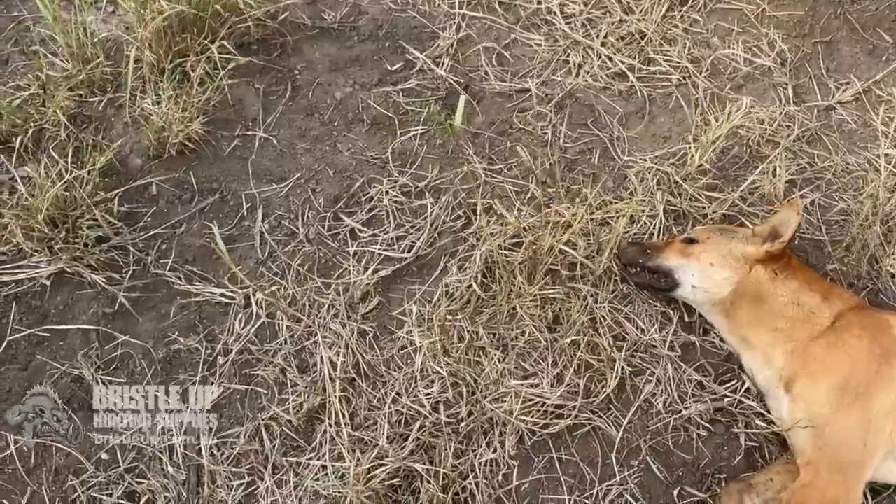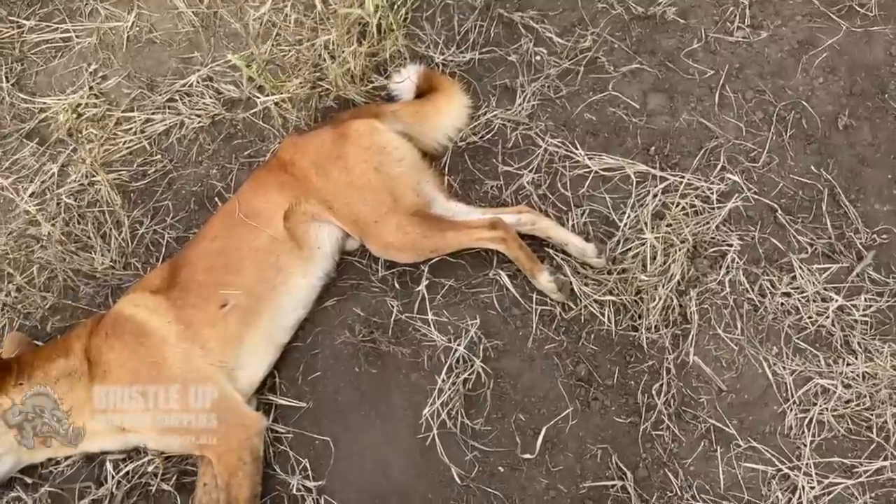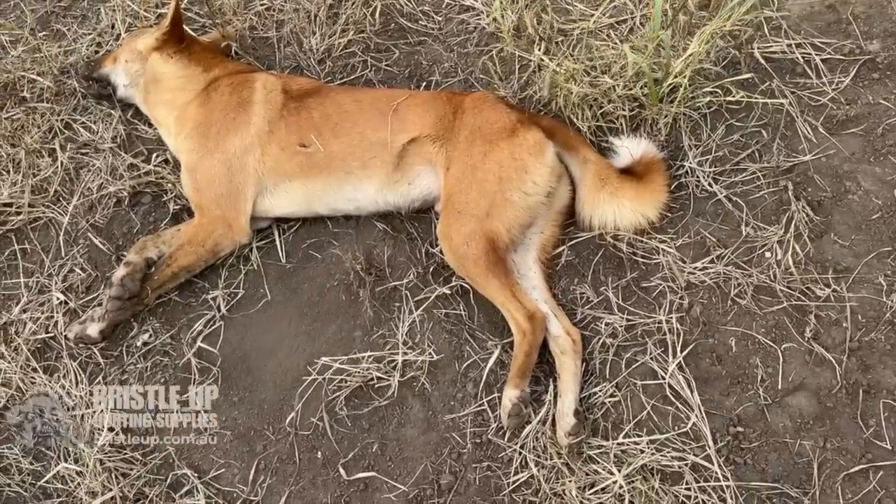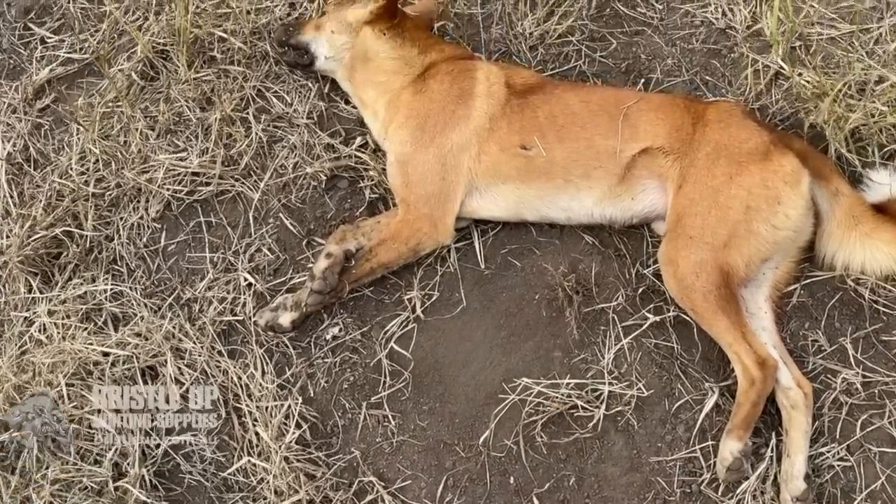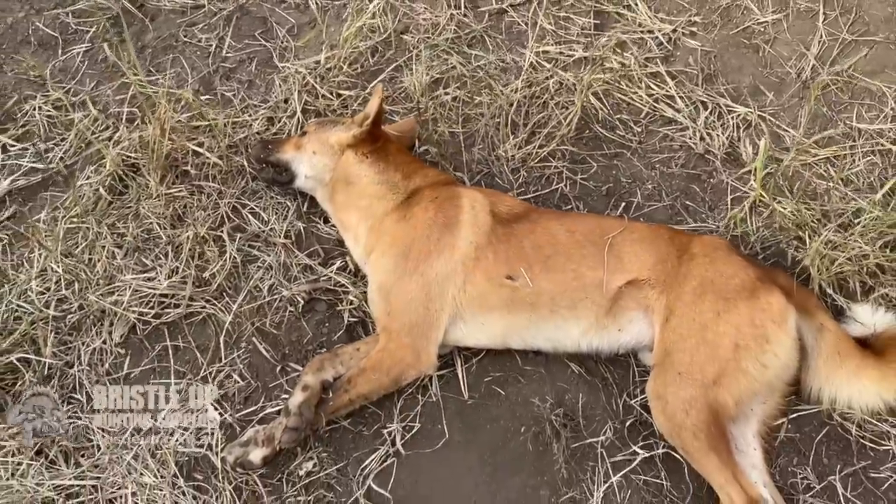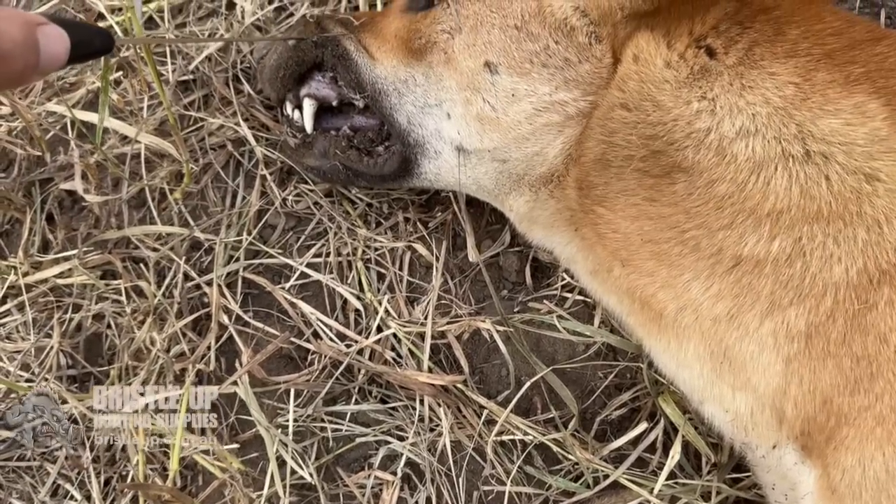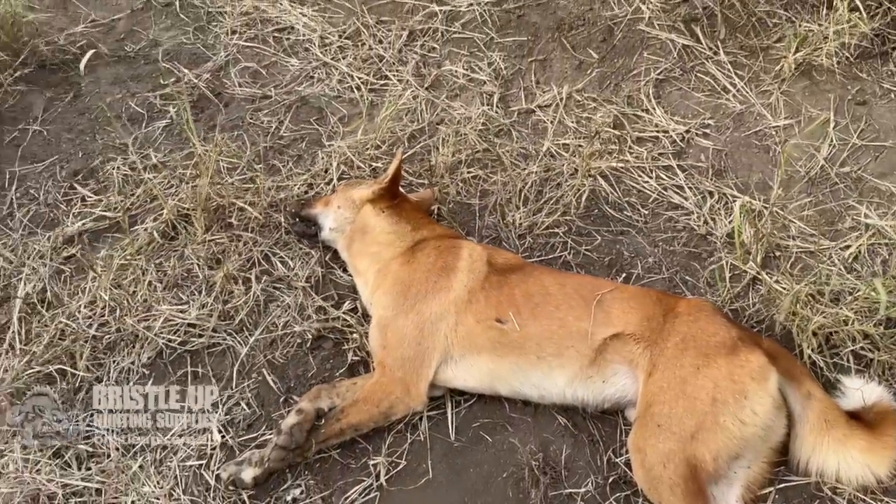So just really chewed up the area here a lot. I'll just put a bit of this around here. Anyway, we'll go and get him out. He's a good old dog. He's got a few years on him. He's starting to go a little bit grey around the muzzle there, not overly. Good fangs on him, but you can see they've got a bit of age to them as well, just on the edges, a little bit chipped.